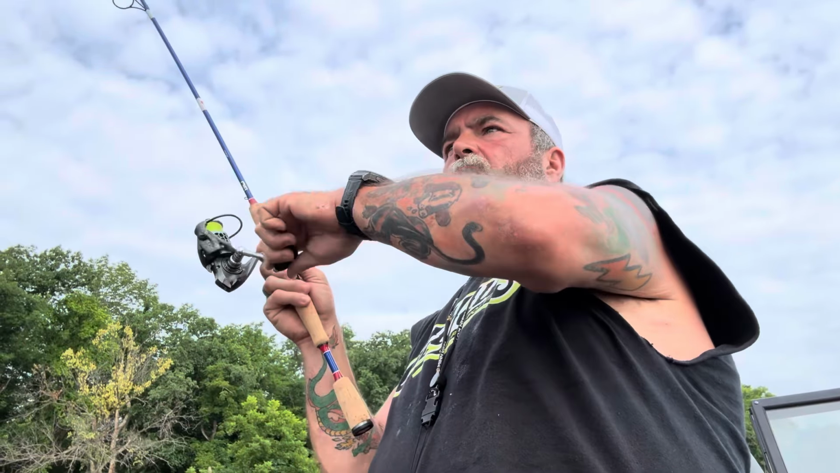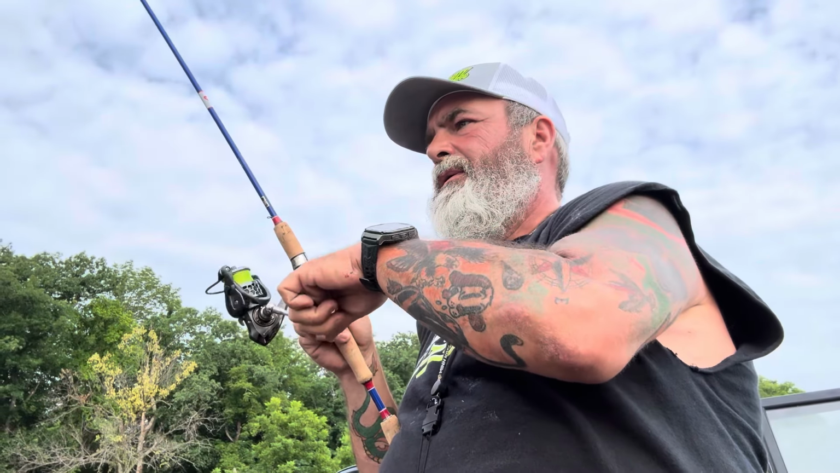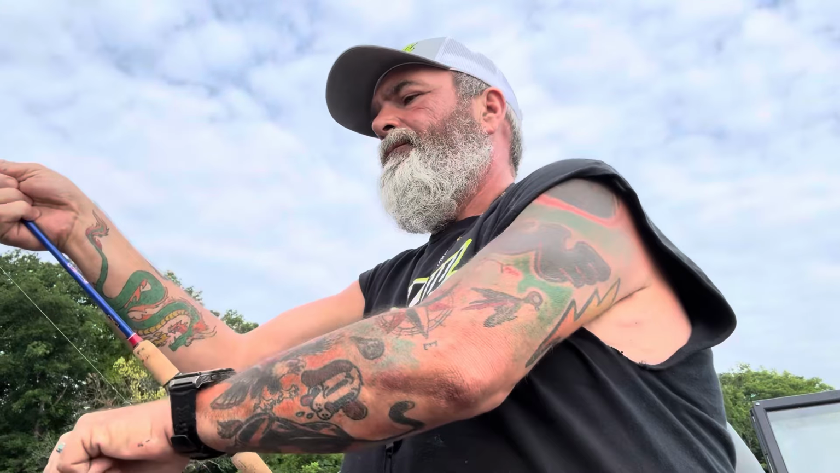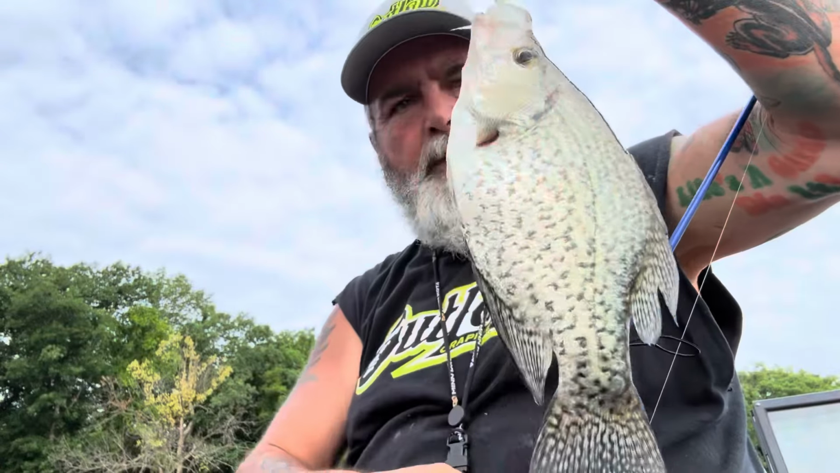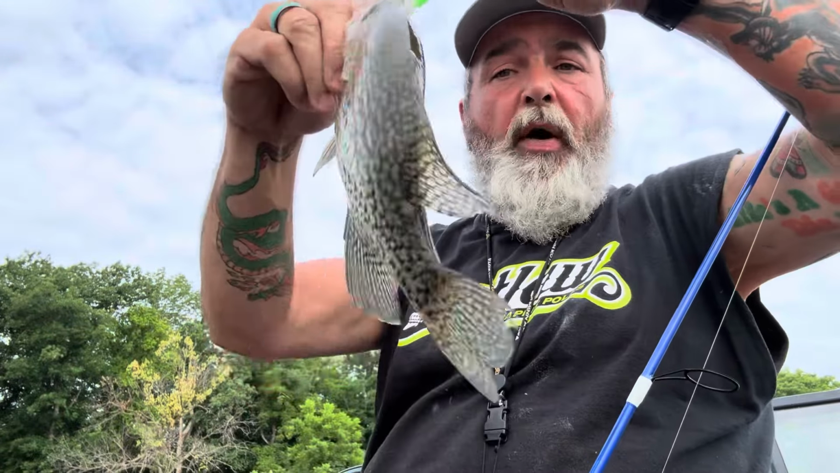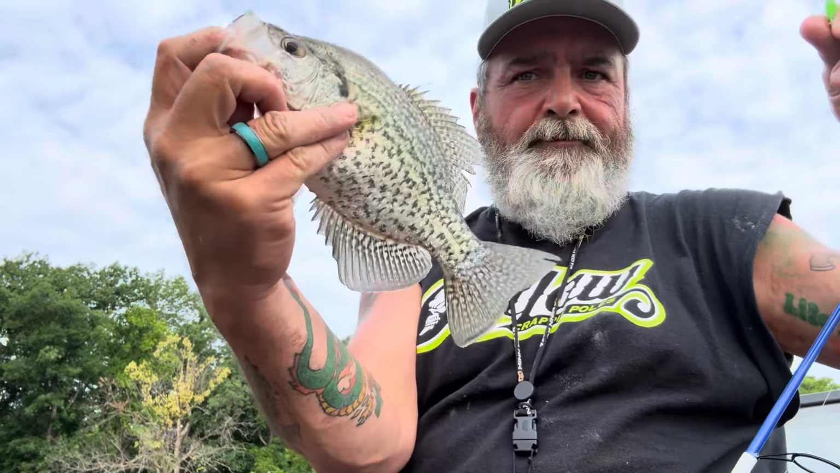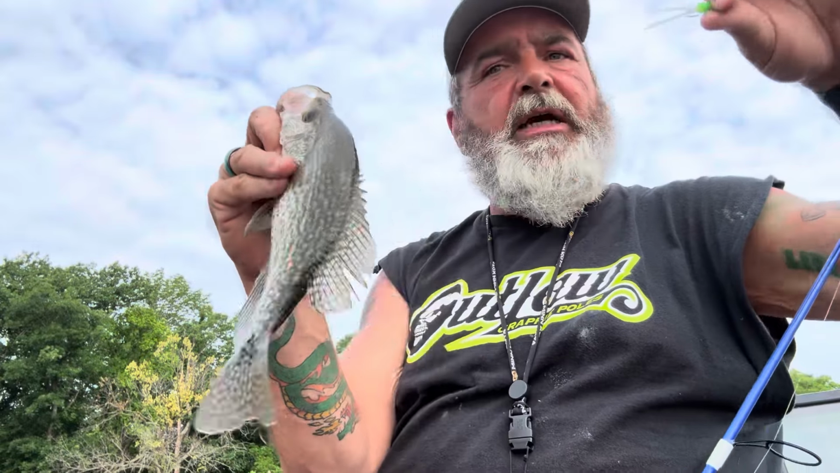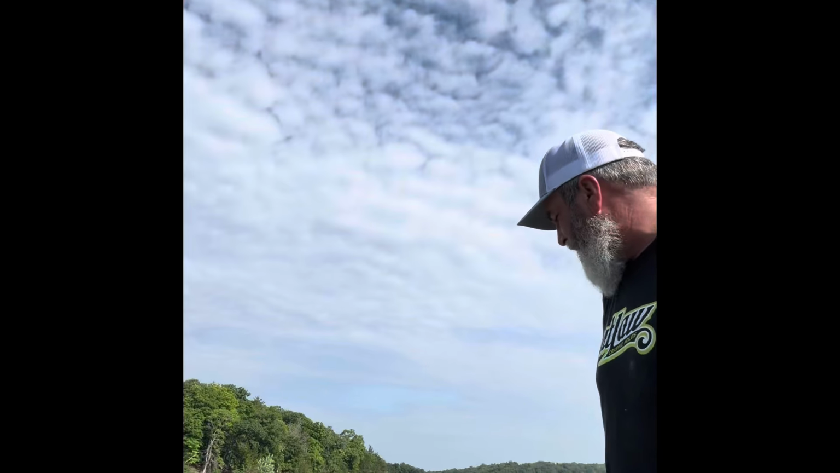Oh, what do we got there? We got a fighter. That thing hit it like a largemouth bass, without a doubt. Let's get it in here. Boom, black crappie. Another good one. I'm impressed on how big all these crappie have been this morning. See? Just takes a little patience. Change your colors, change your sizes. Always change your sizes. So let's recap just a little bit and see how good we did July 5th, 2025.